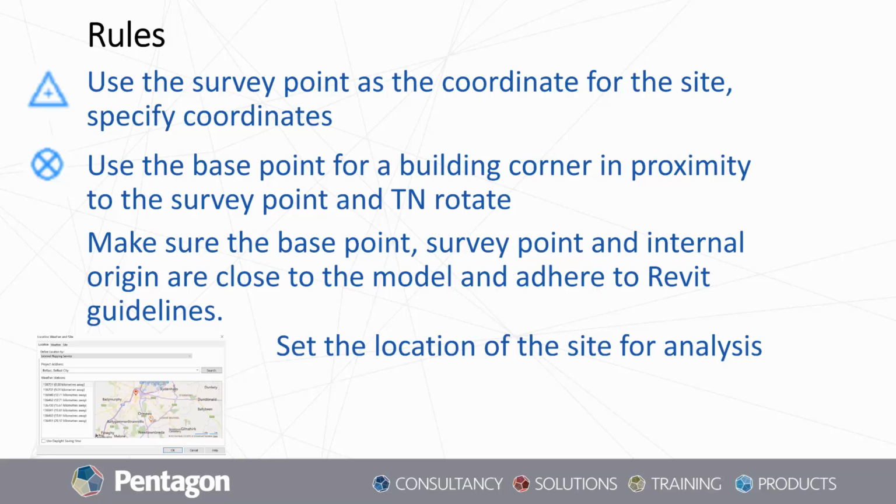Now, you need to make sure the base point, survey point, and internal origin are close to the model and adhere to the Revit guidelines, as we discussed earlier in the best practices section. That information that Autodesk has put out creates a more robust model based on your coordinate system, and that is what you need to adhere to make sure your model is optimally placed against those coordinates.